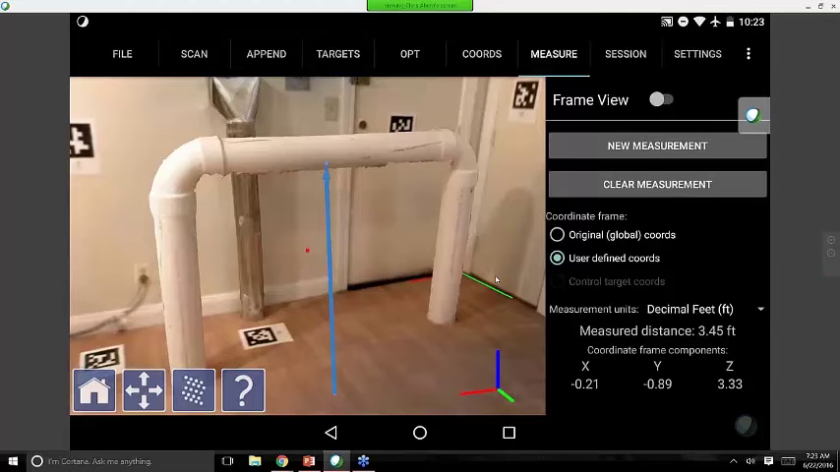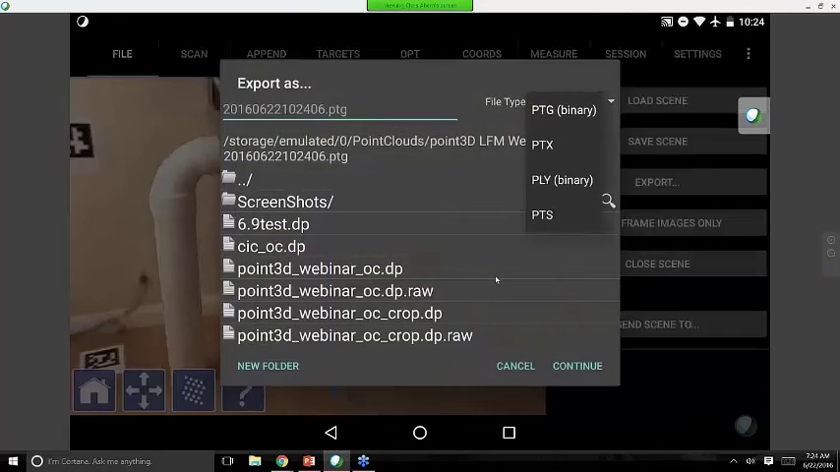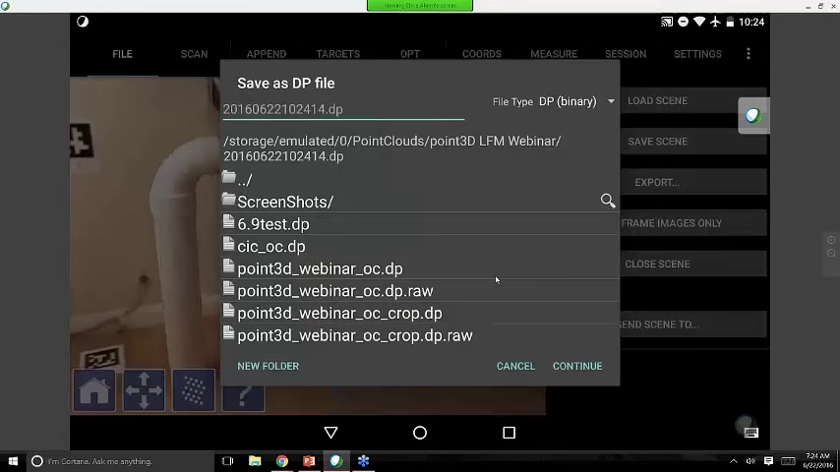So next I will go to my File tab where I can save my scene. It's powerful to work in that DP format, as Greg mentioned, because that's about 30 to 40 times smaller than your standard point cloud formats, which you may have had to export to in the past, PTS, PTX, POY, or PTG. So now we're just going to stay, however, in that DP format, name our file, and save the scene.